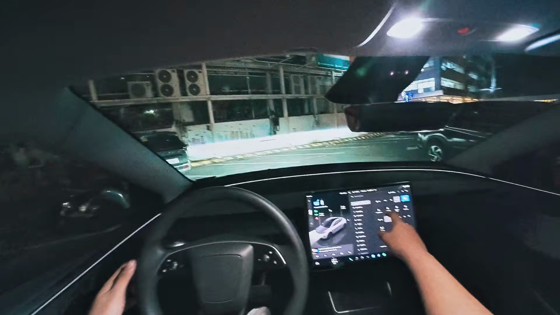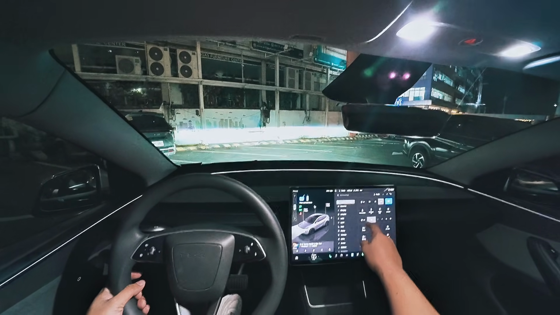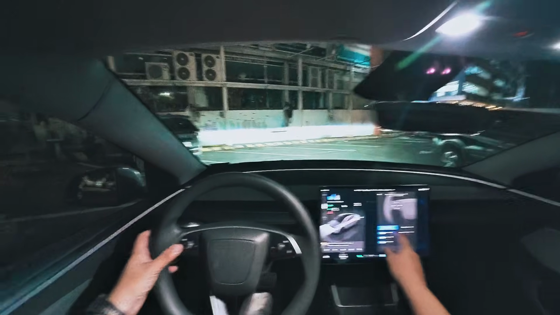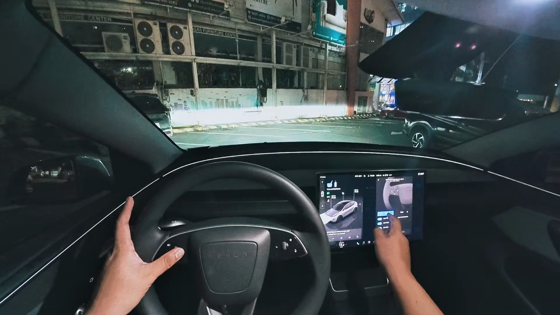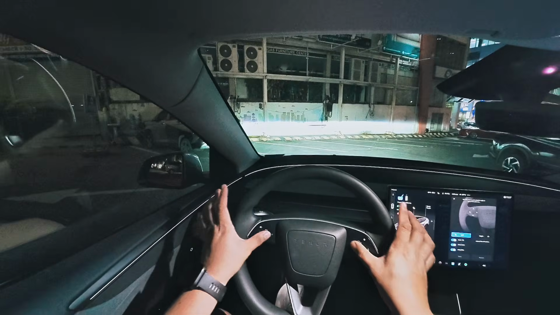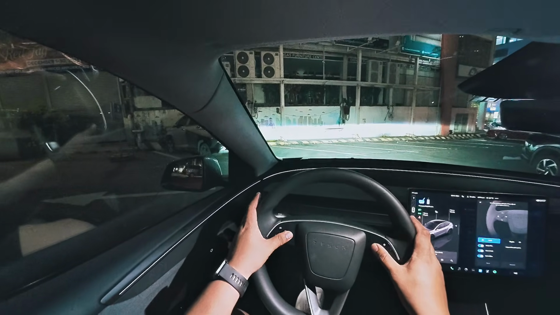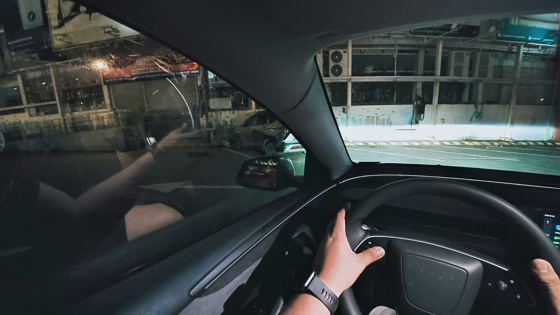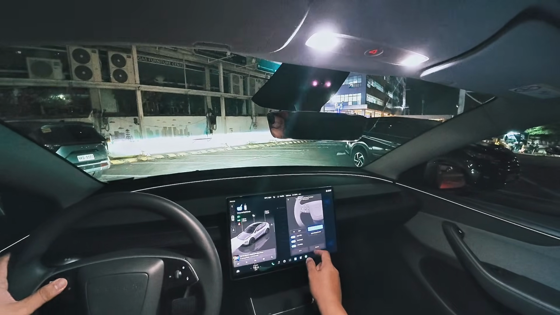From folding the mirrors, we're just going to fold the mirror right there. And to adjusting the mirrors, let's unfold that. To adjust the mirror, we have to set it up like that and choose between left or right. And once you do set it to the left or right, use this left button right here. I call these Tesla nipples. Just look at that. It's pretty small and pretty tactile as well. So you go to the left, the left mirror adjusts itself, and to the right, the right mirror adjusts itself.